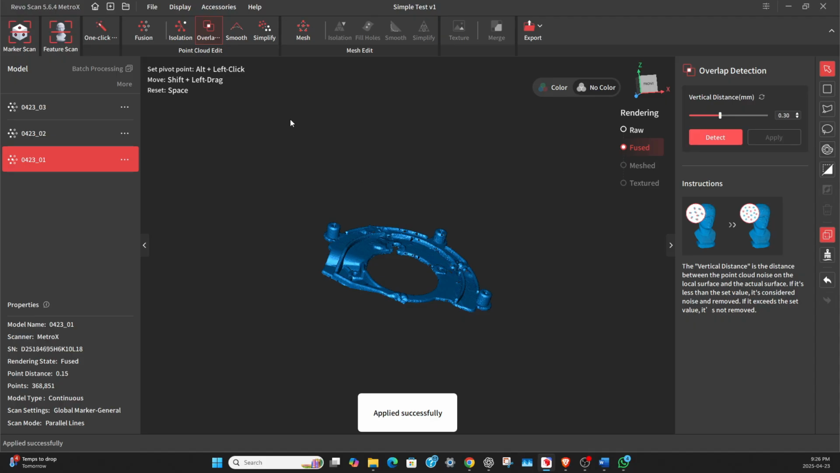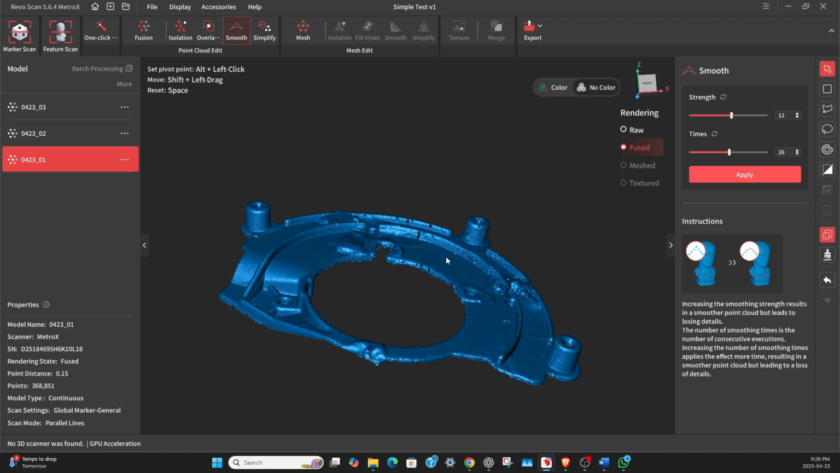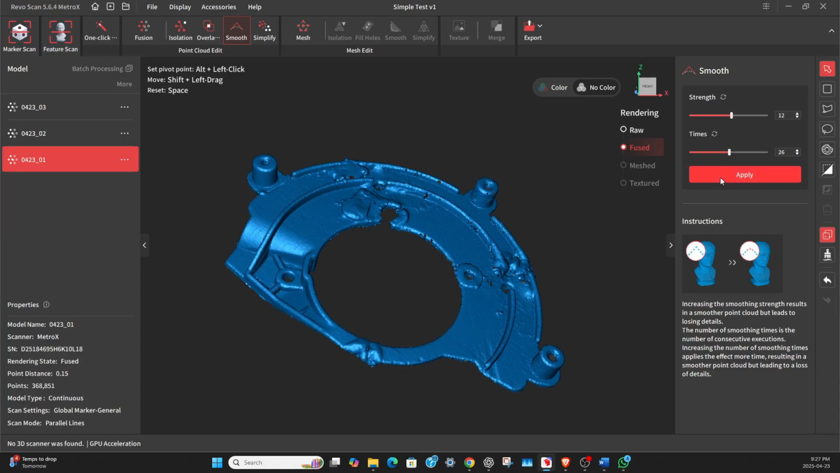That is done. Then with smoothing you really have to be careful because you will ruin the scan. For instance, if I set the strength about halfway up and do it 26 times, and I hit apply, it's going to lose the quality and the fine detail.